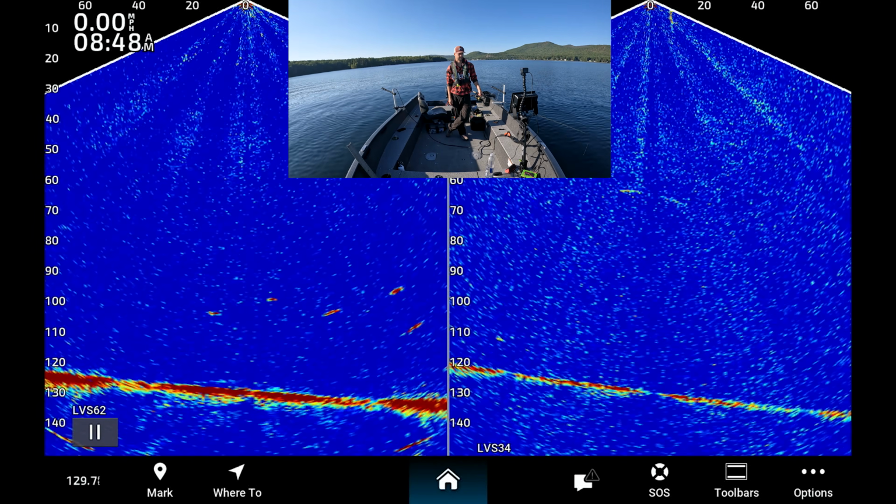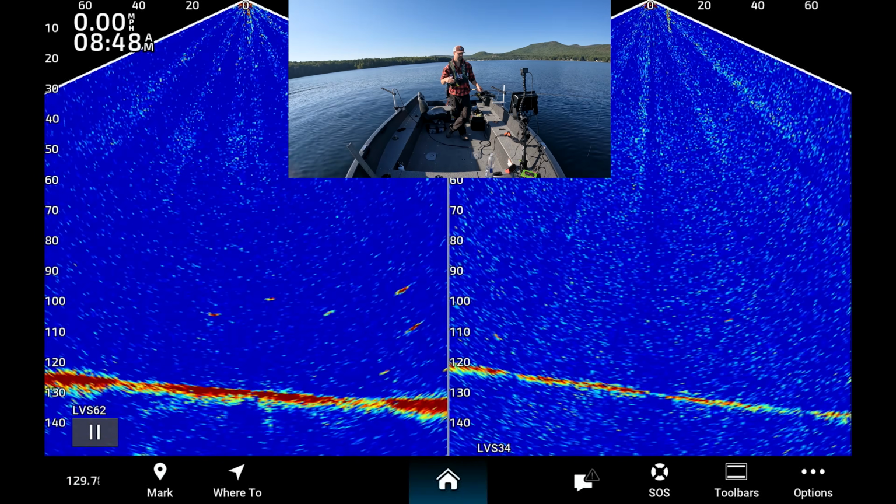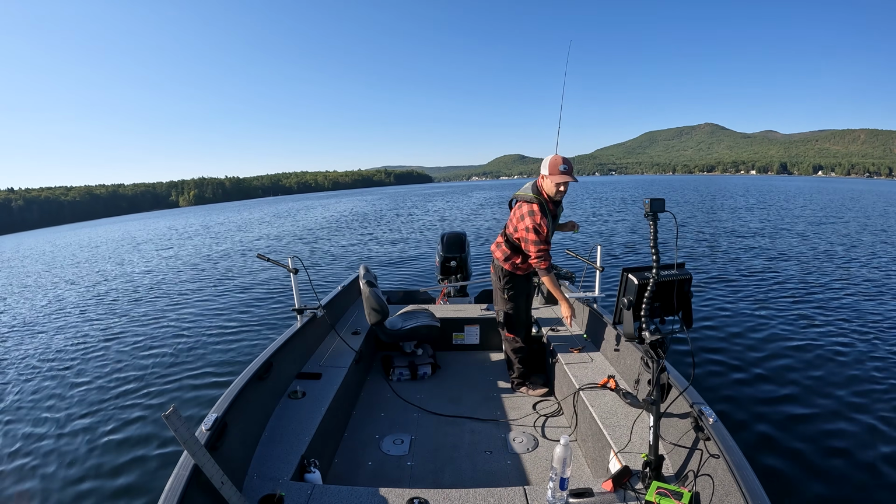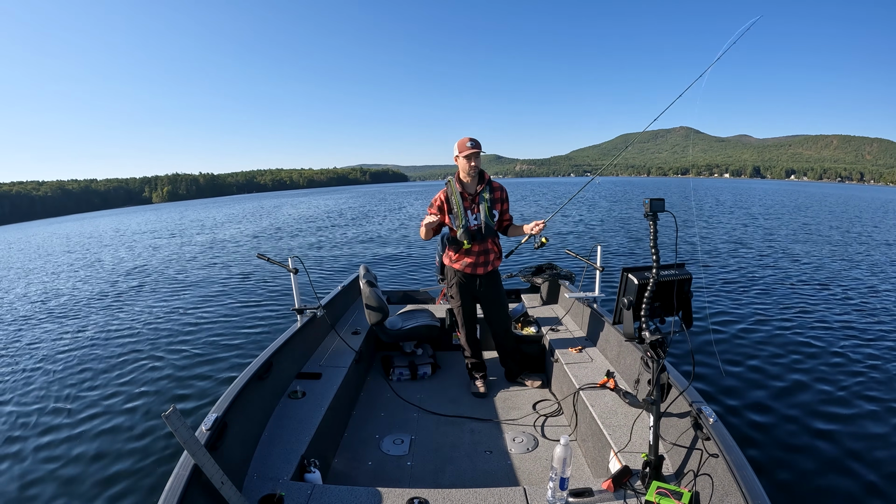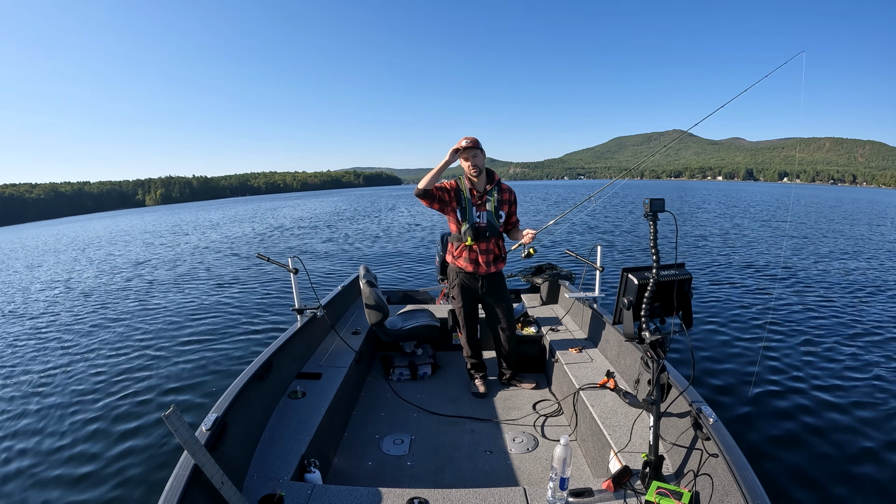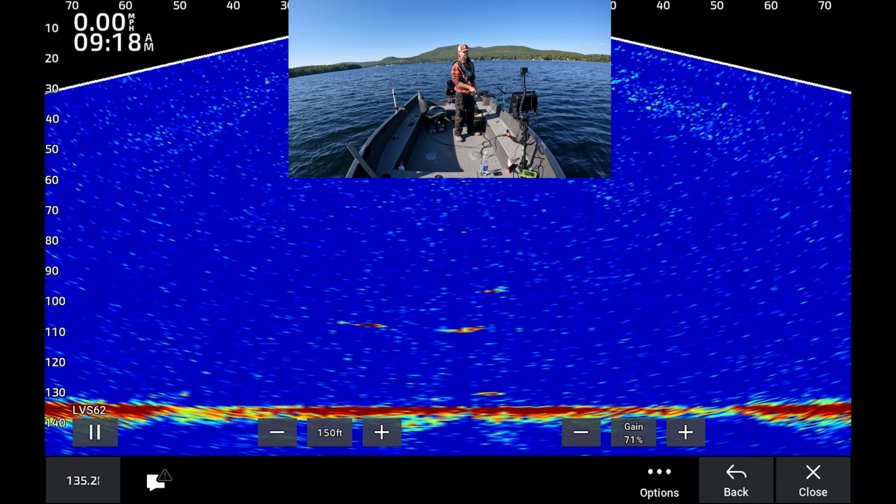But if you're digging for lakers a lot, I'll switch to XR. You can always dial it back power-wise. Right now we're at like 70 something. Buy the biggest screen you can afford, and don't buy the LVS32, especially if you want to do lake trout jigging. Just buy Livescope Plus. I'm sure as soon as you buy it, they'll come out with another one, but nothing we can do about it. Come on, I know all three of you can see me.